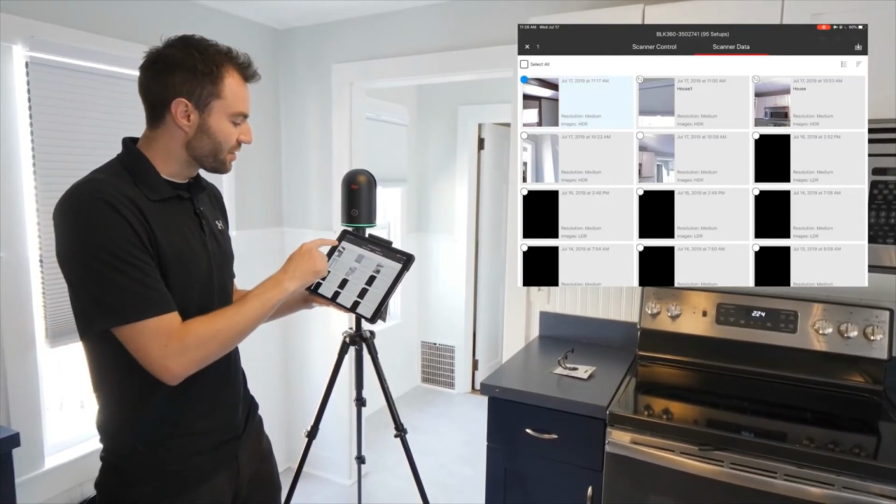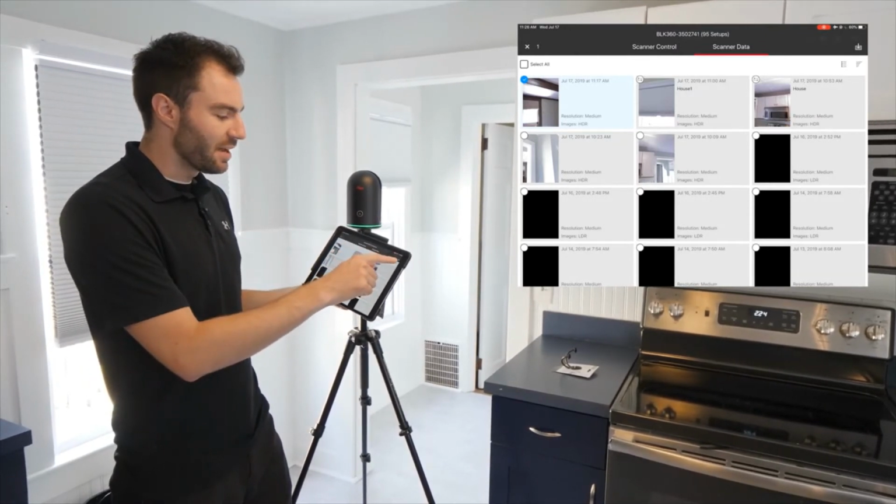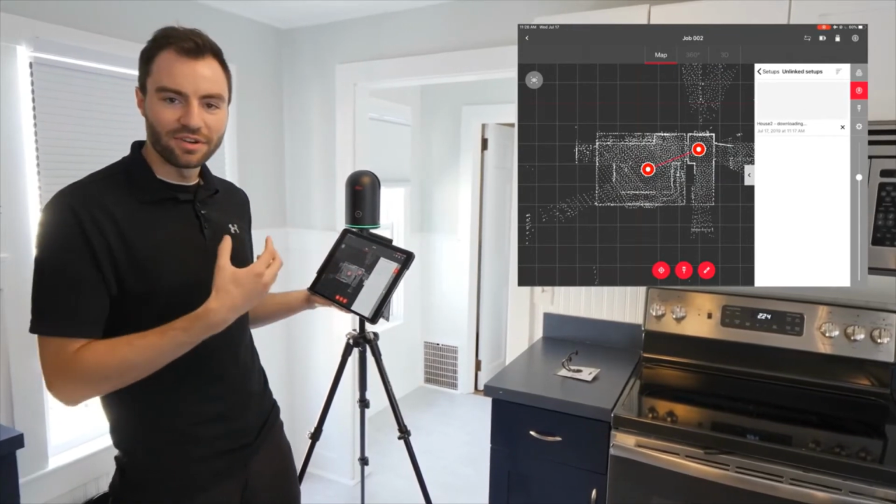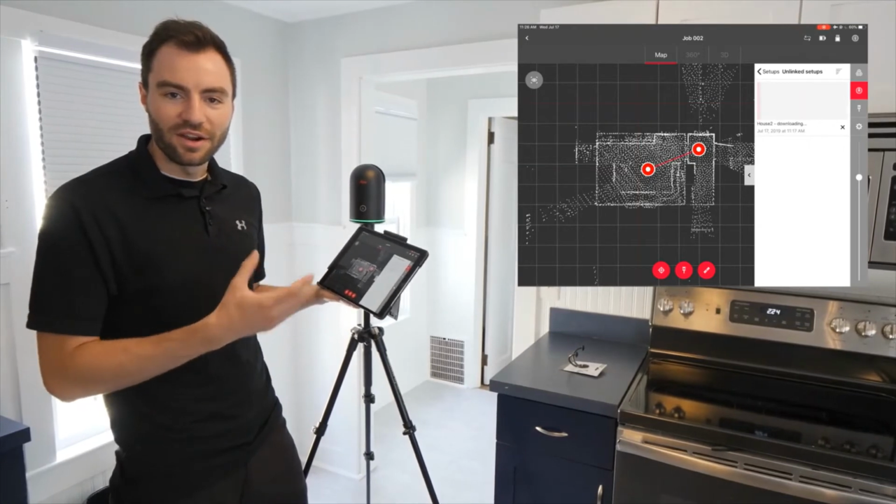In this case, I just took the one scan, so I'm going to select that one. And now I'm going to, up at the top right, tap this download button. So now that scan is going to come over to the iPad, and then I can register it just like I have done so far with my project.